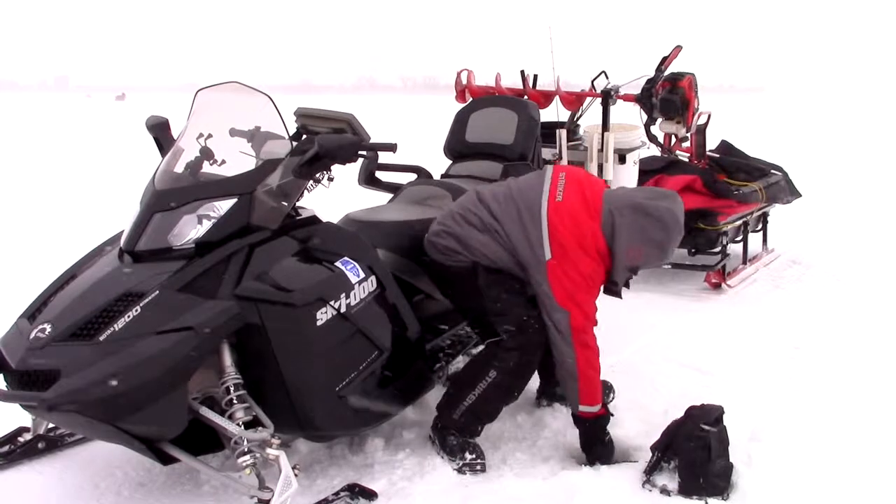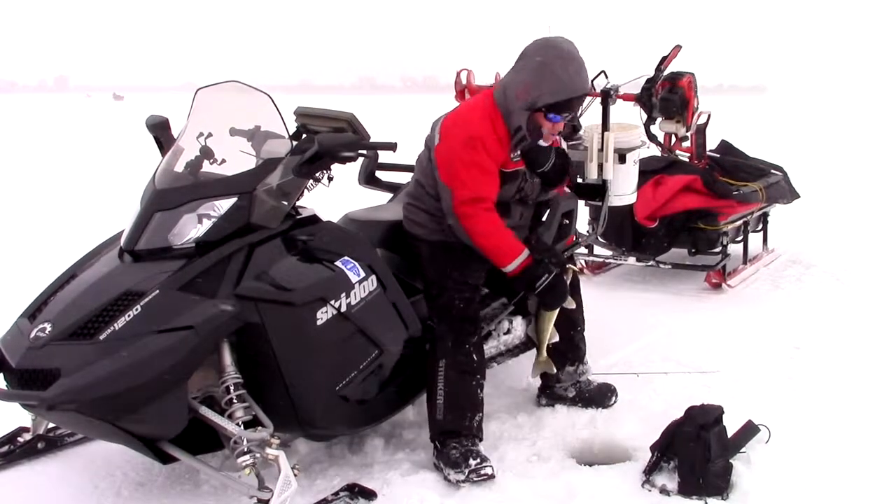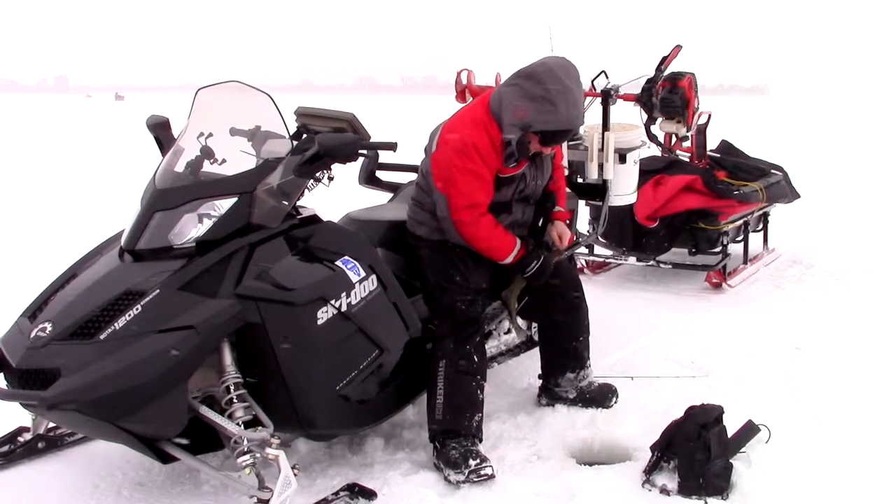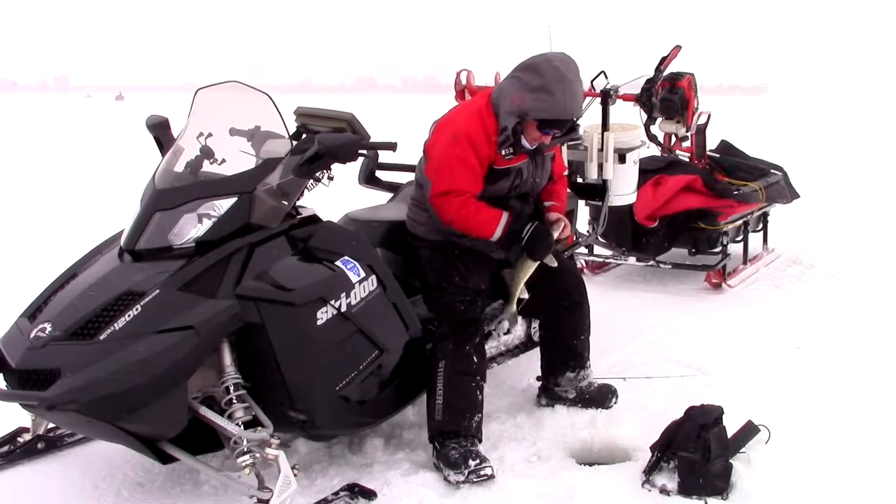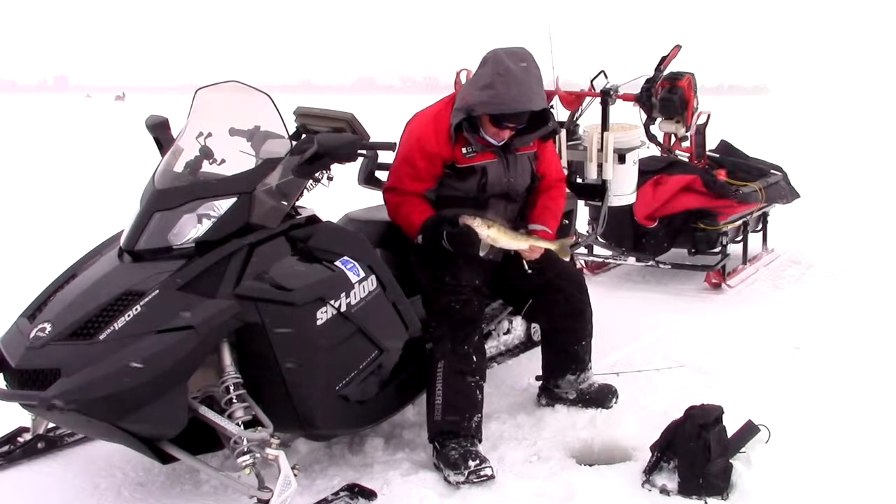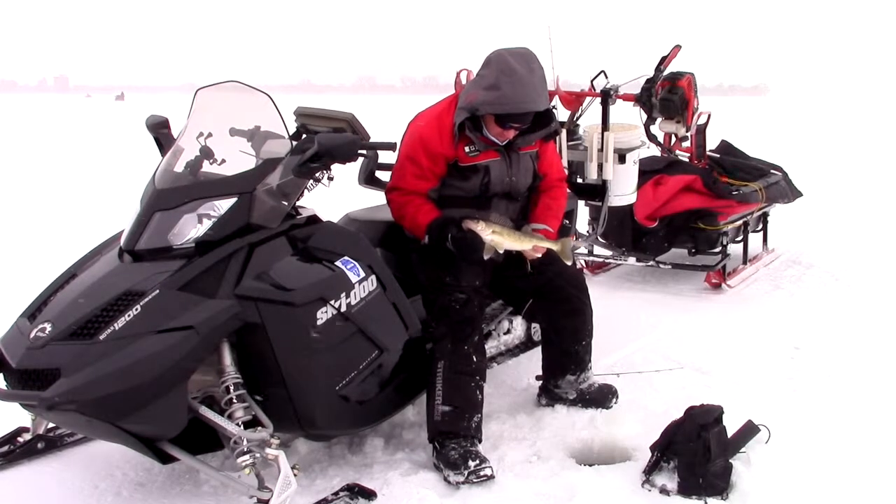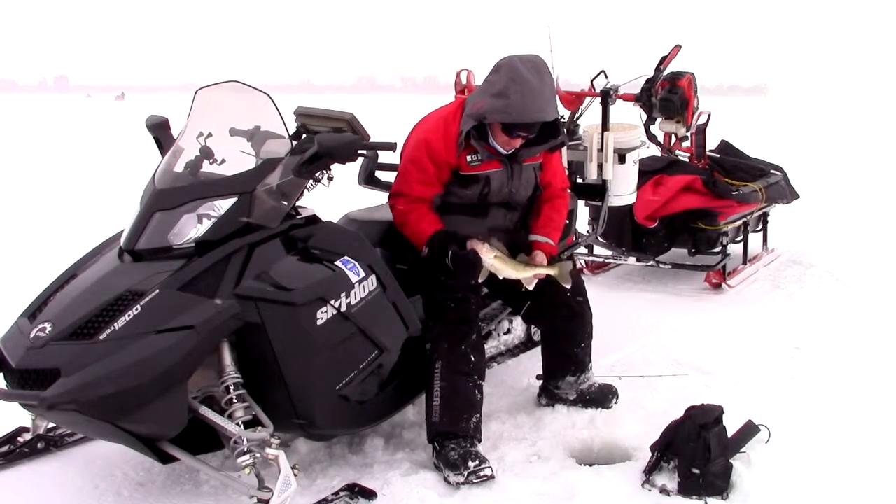Oh yeah, nice fish. On the pimple again. That's a beauty. That's like the best eating size. It's just perfect, that 17, 18 inch fish, nice and healthy. Beautiful Lake Winnebago walleyes.